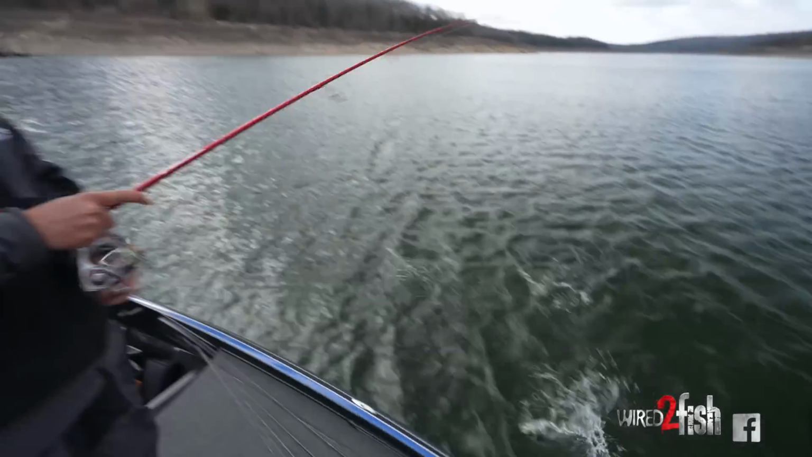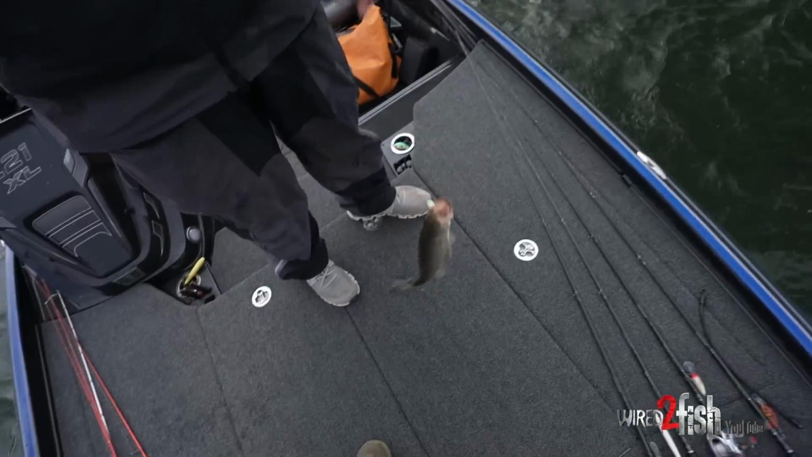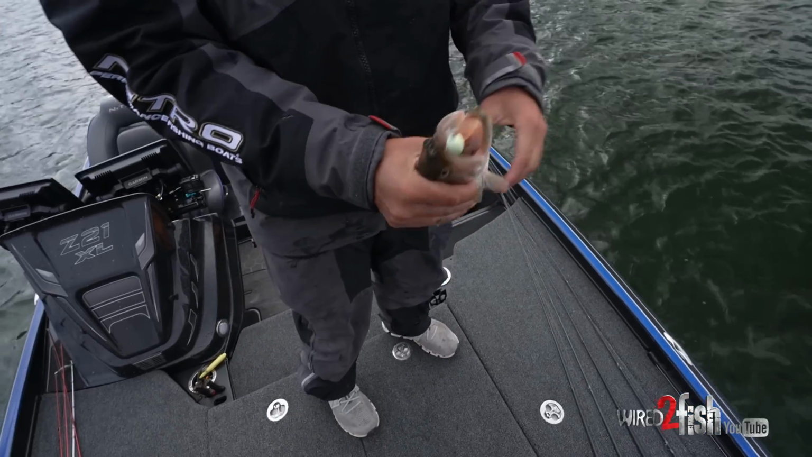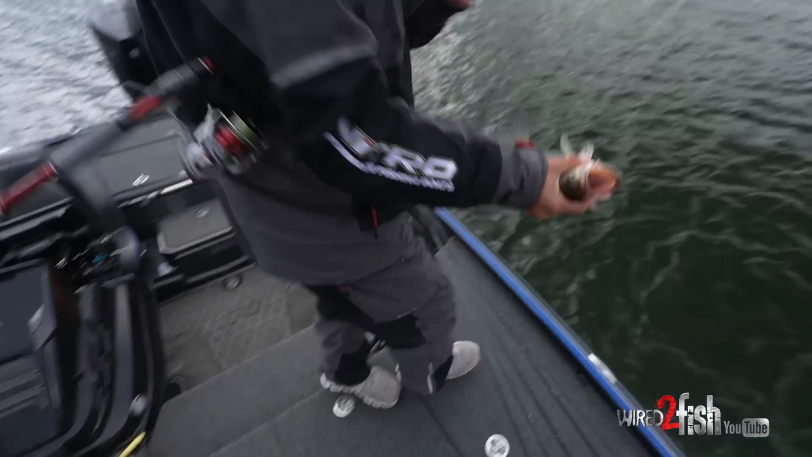Yeah, 4 casts, 4 bass. This one's not as big, but man, they're so healthy. I mean, they're super, super thick, big old fat bellies on them. It's just too fun.